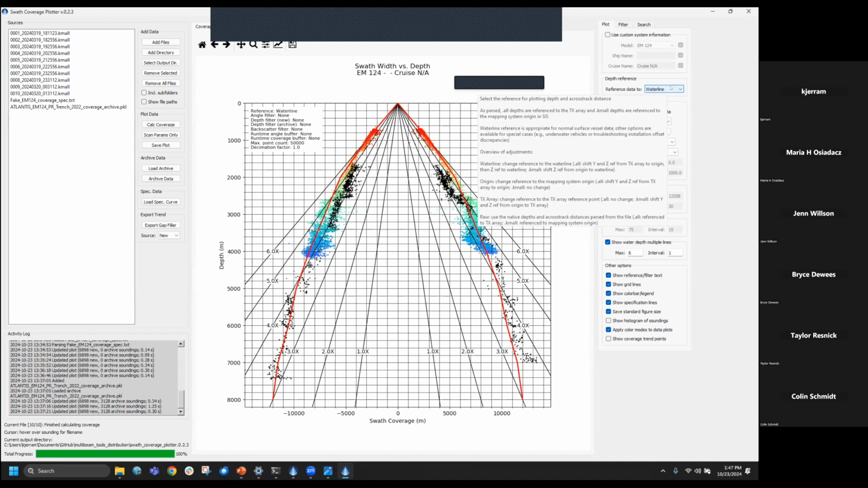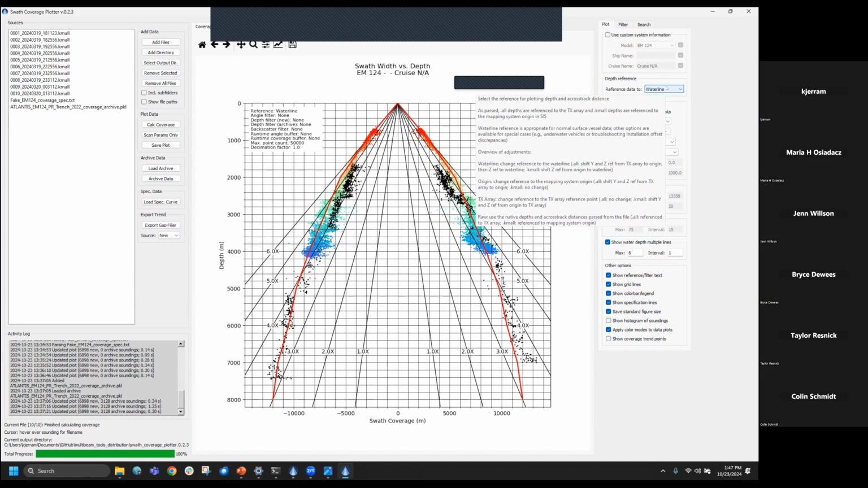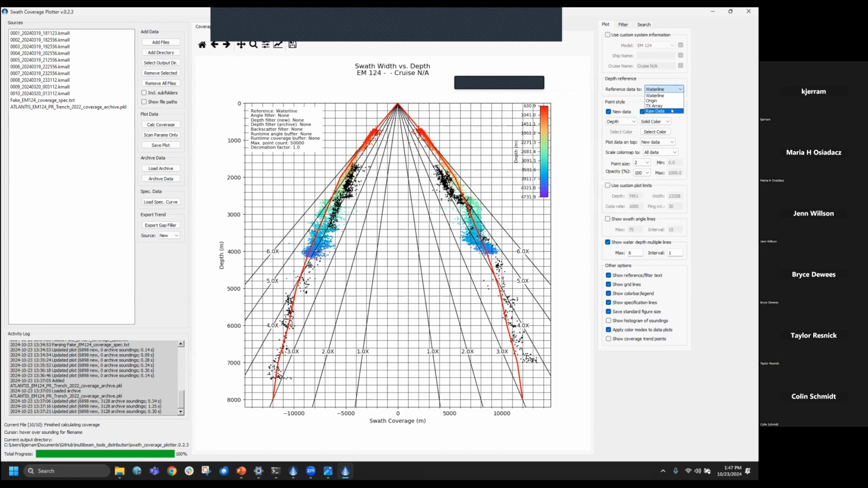And just to go back to the general idea, I'm not trying to show off button clicking here, but I'm trying to show why the features exist in the plotters and what it means for the vehicles or the vessels that you're using. There are some other options here to reference your depth to other things. So if you're not dealing with a surface vessel, you can do it to some other reference point, and it will hopefully make the right translations.